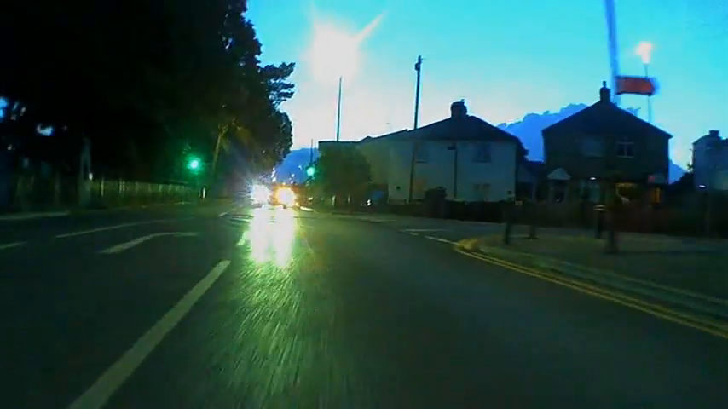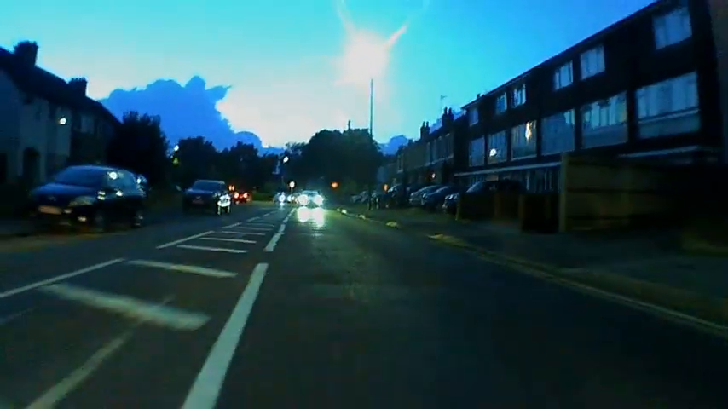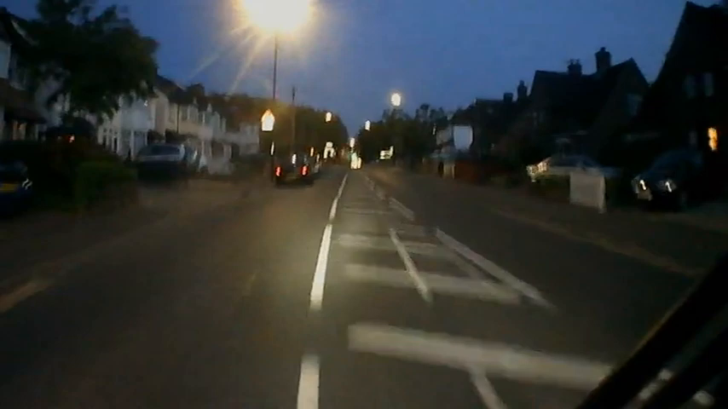Both cameras and the headlight and the indicators and horn all run off the 12 volt 20 amp hour battery, which is stored under the seat, as you can see on the bike. I charge that about once every fortnight. I've tested the headlight along with the indicators, and it will run for 4 hours before the battery starts to drop and the headlight starts to flicker.